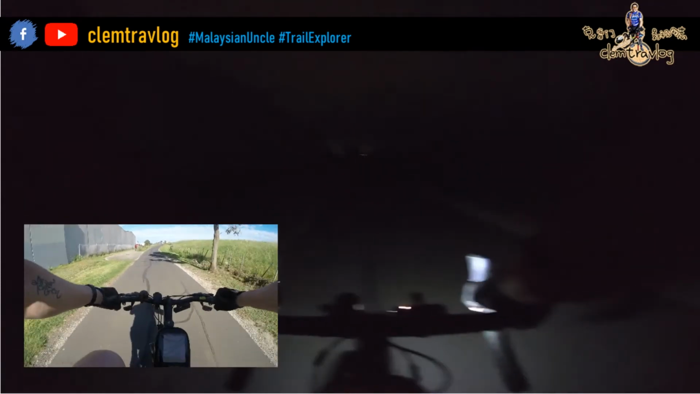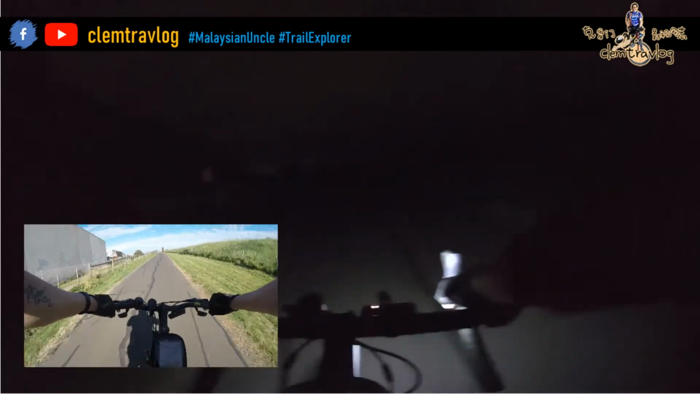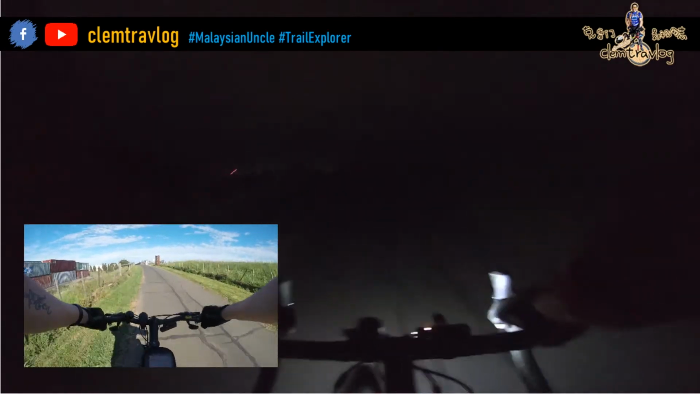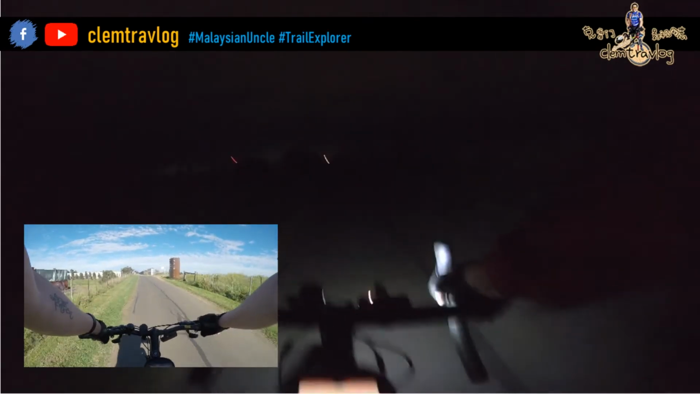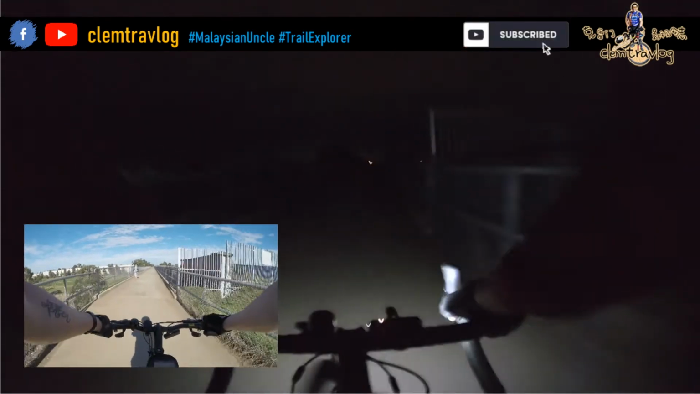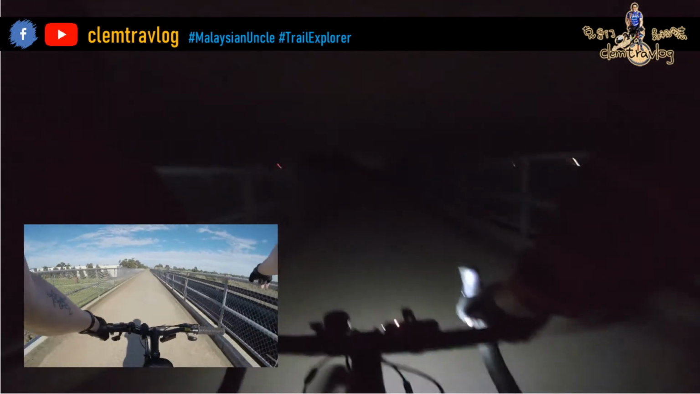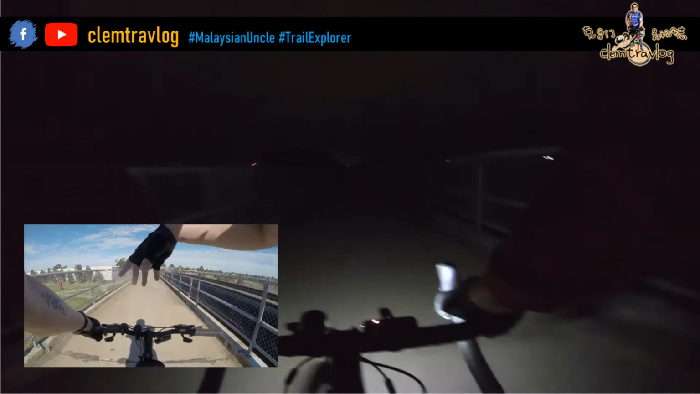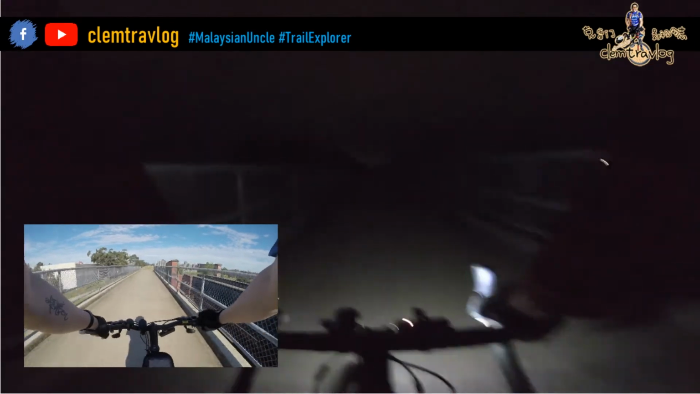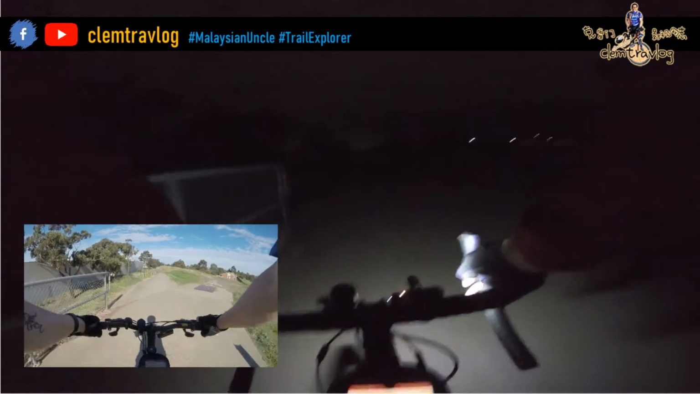Okay, climbing up to the bridge of Federation Trail next to Skeleton Creek Aquadeck. So I'm crossing Skeleton Creek, below our Skeleton Creek. So I'm going to go below of this bridge to go back on the north direction.